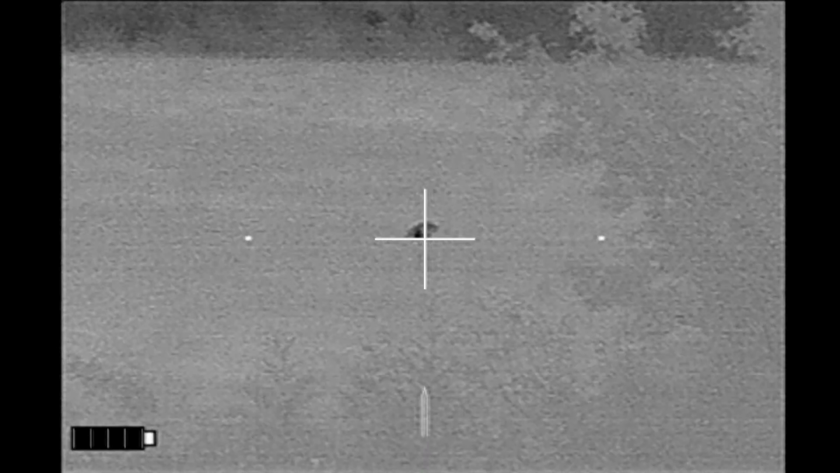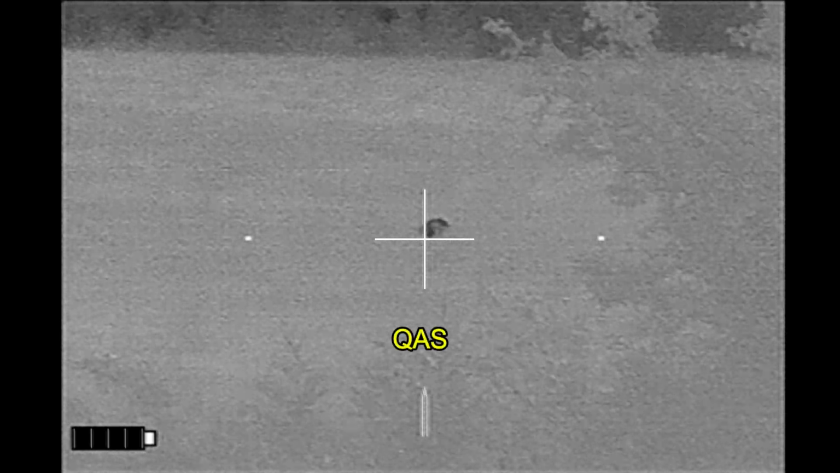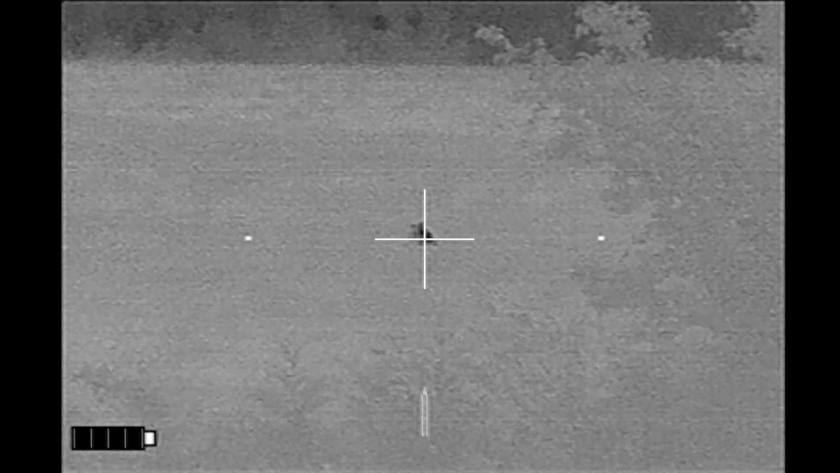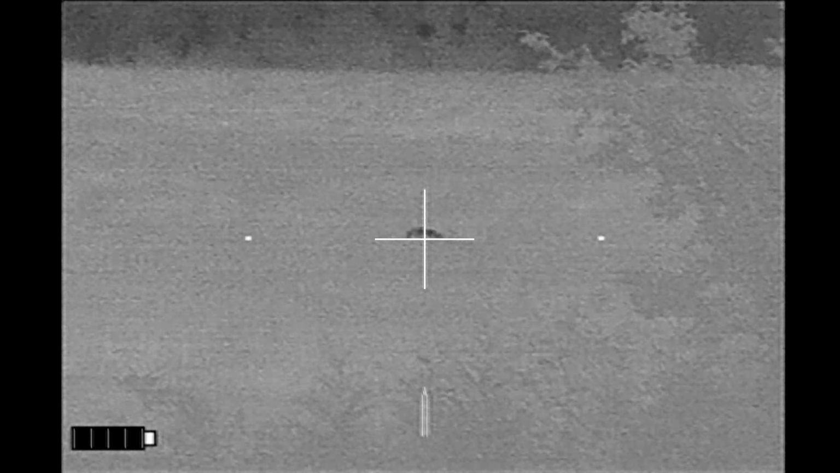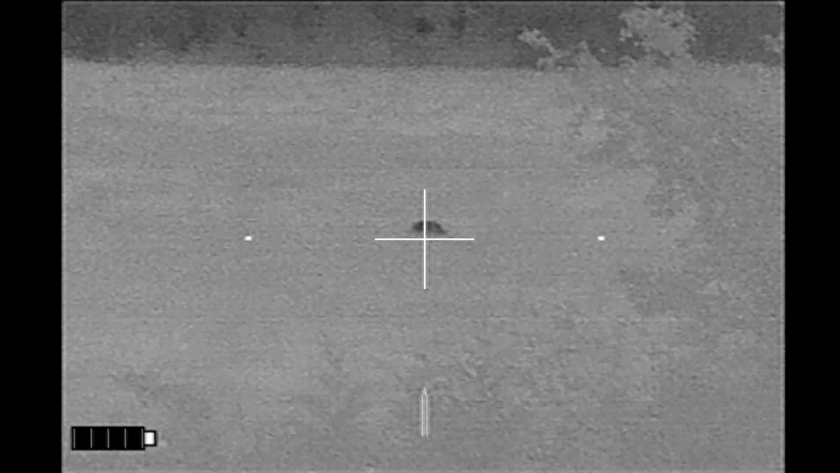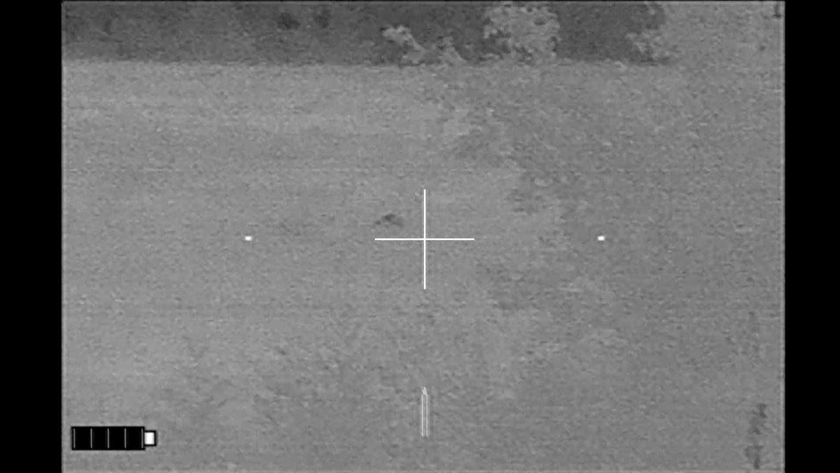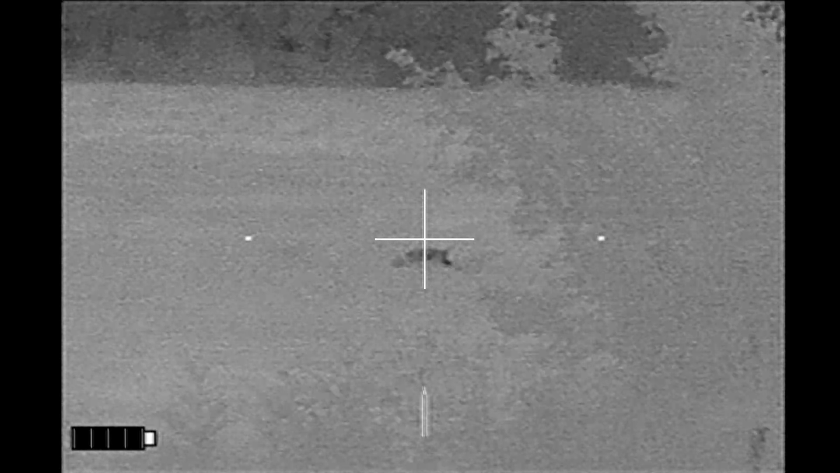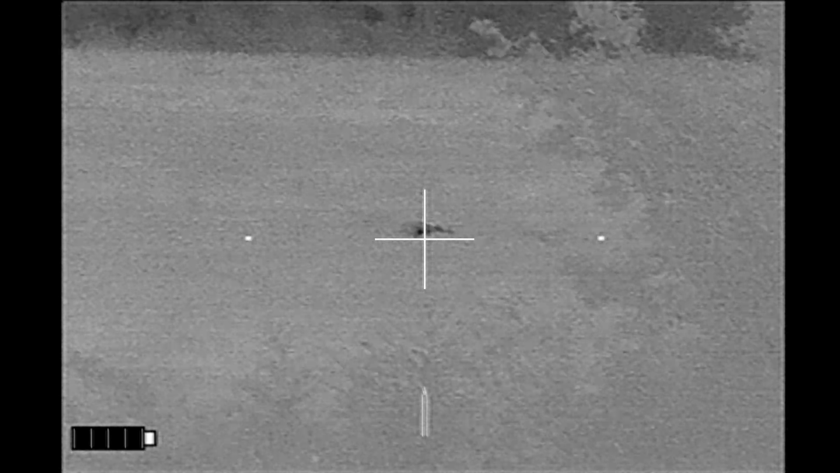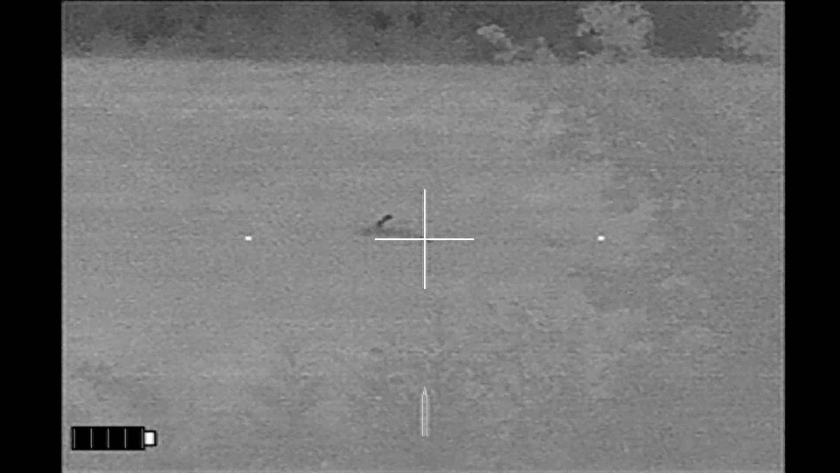Now, at this point, I think he's down, but he's on his belly, so I'm going to give him a quality assurance shot. That's just to make sure that he stays down. Then I see that he rolls over, and I think I'm good to go. But he's moving too much, and he's moving his head around. That shot went underneath. That shot connected, but he's still trying to move. Shot number 5 gives me my 4th hit, and he is done.